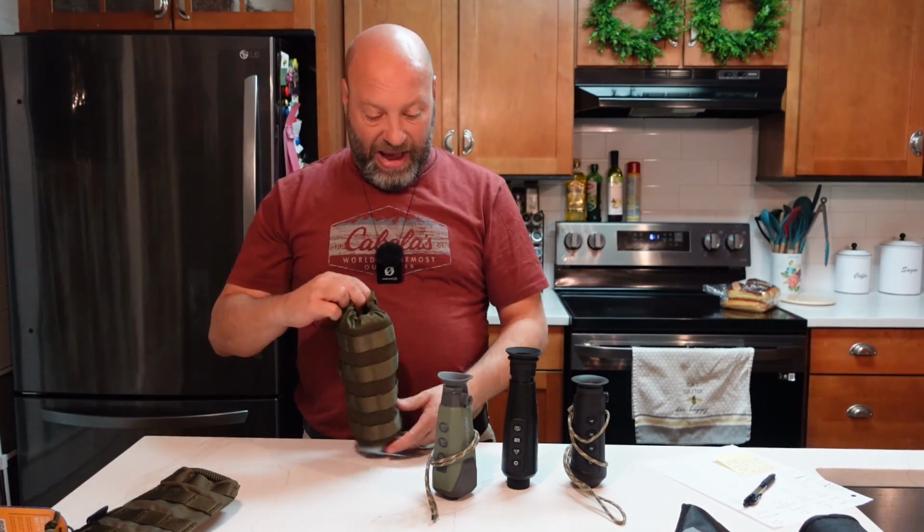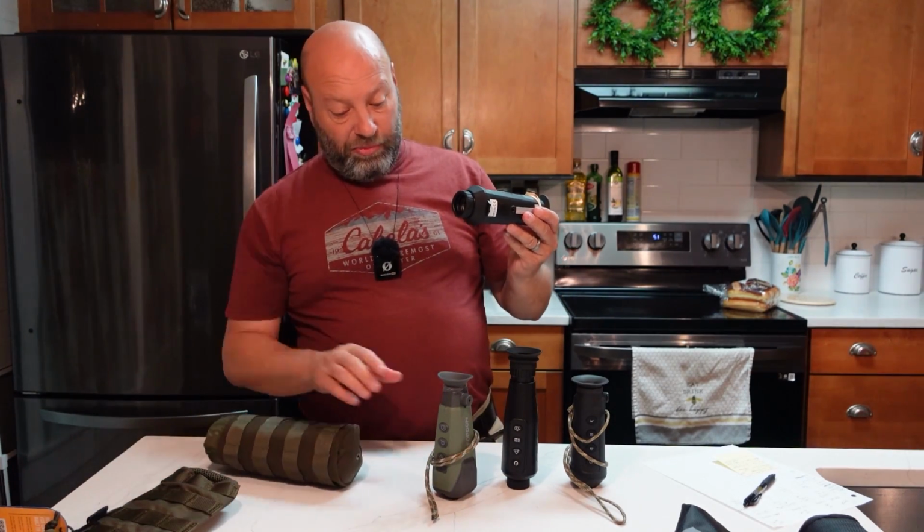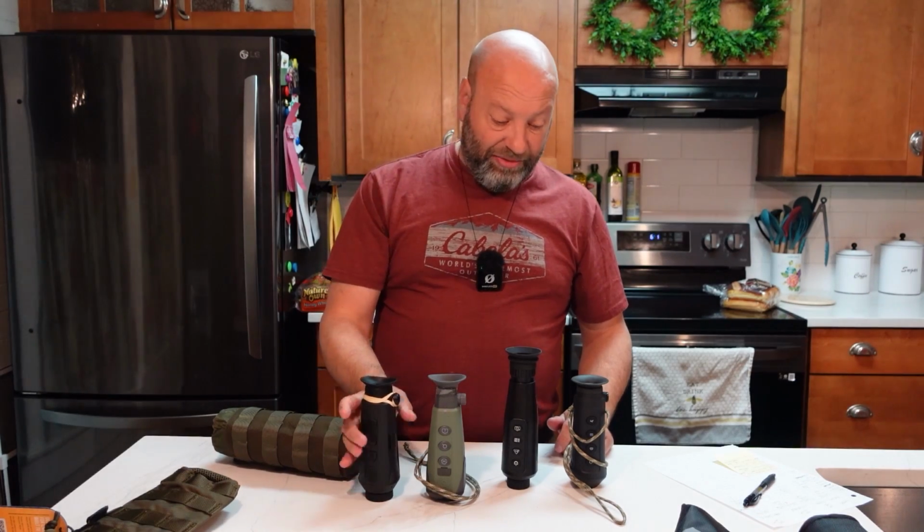Notice I don't even have my lens protector on the front like you have on here. I don't even have that on this one. I don't want it on there. This is the one I use all the time, and it's set up for me to run how I want to run it. So that's how that's done.